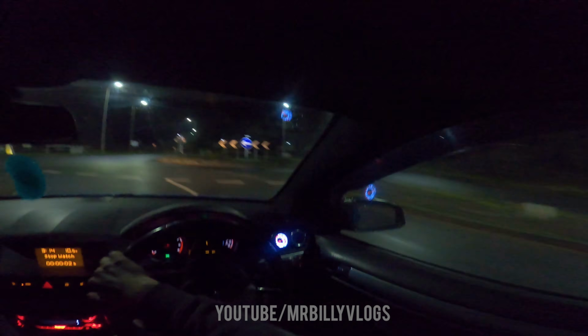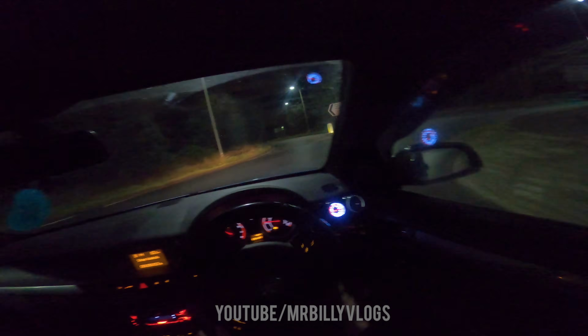Just got to pop it, downshifting into third. Yeah, downshift into second. Going into Tabley.